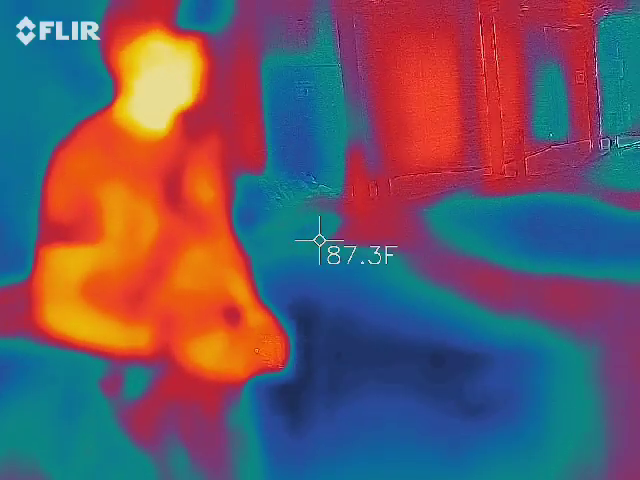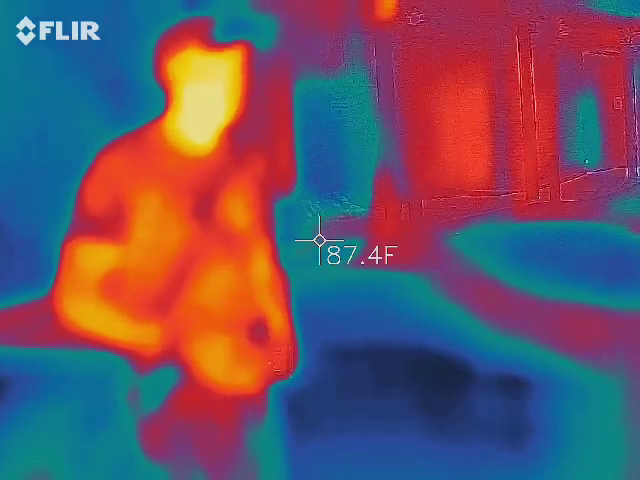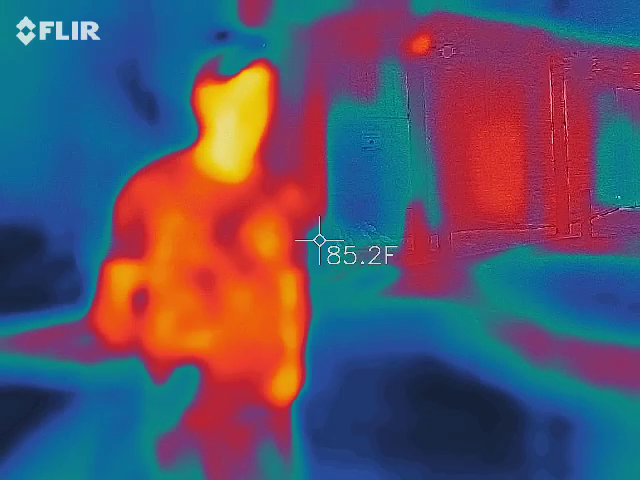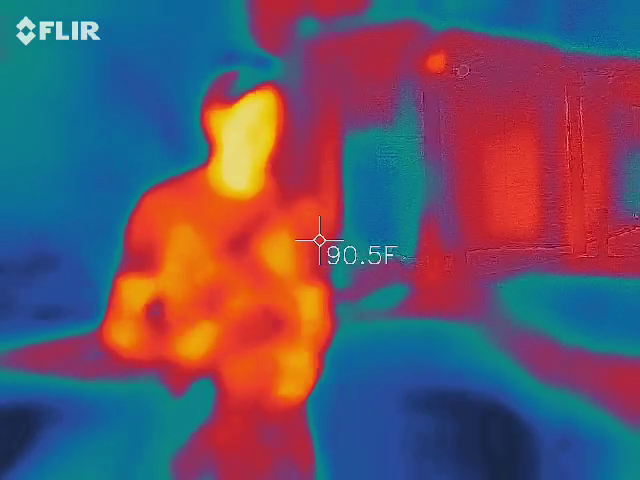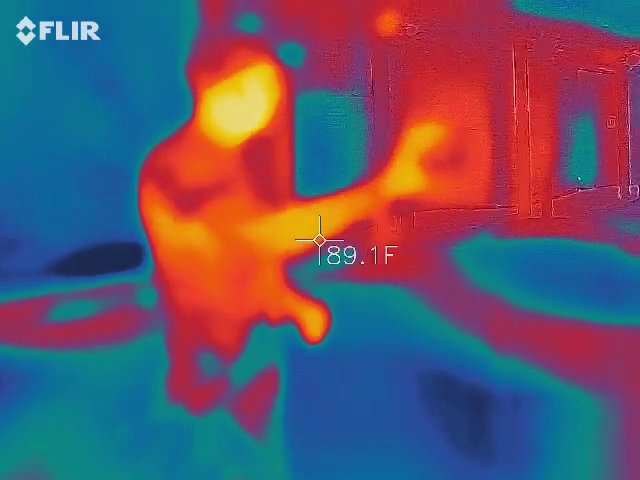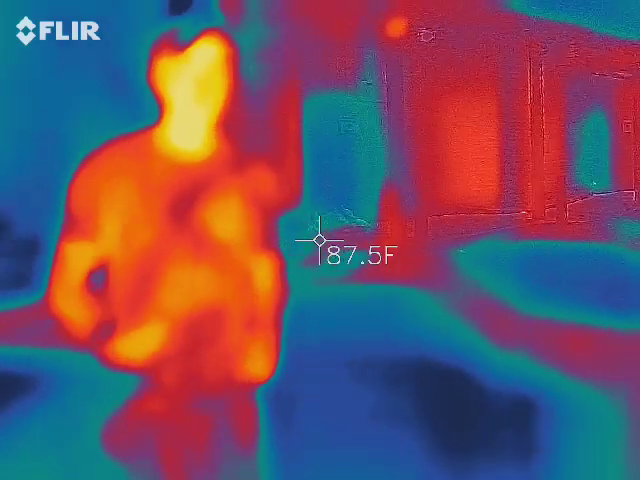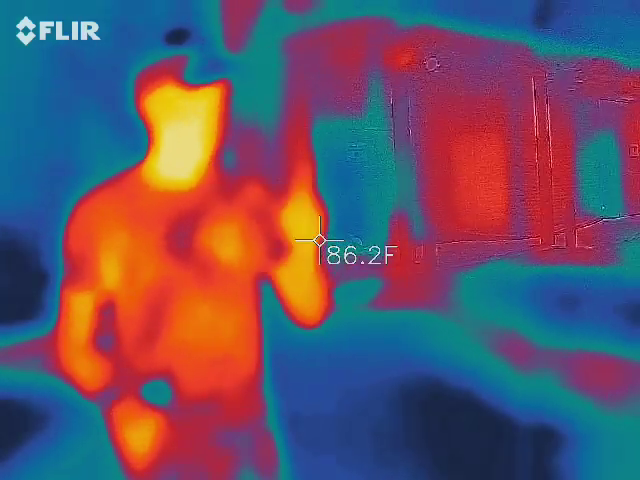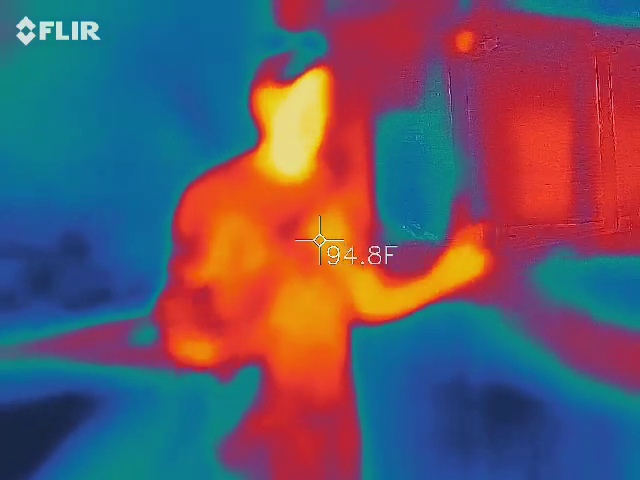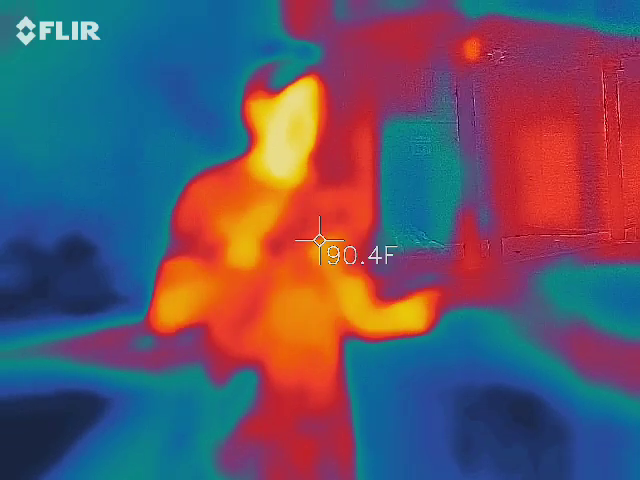As proof of the EMF meter, we're going to get nice slow sweeps of the whole lot. So basically, oh, got the name Ryan. It's interesting. So you're literally going to go through the whole lot and just get us a nice slow sweep. You have a ton of different materials in here. You have metal, asphalt, wood, brick, foliage, cars. You got all kinds of stuff. You're going to see how that temperature varies from item to item.